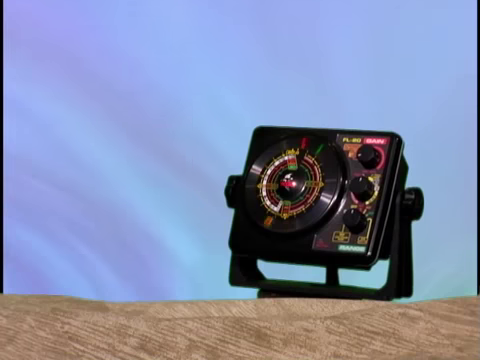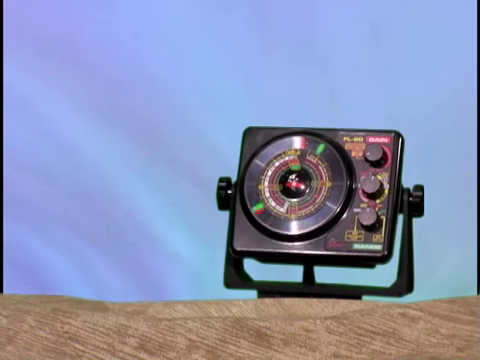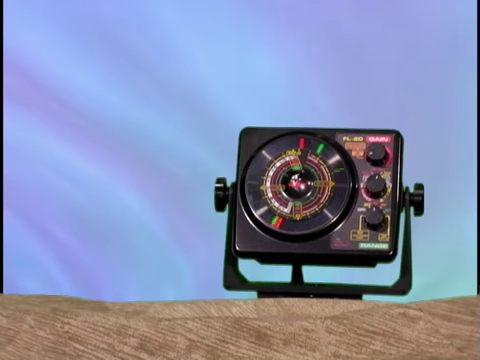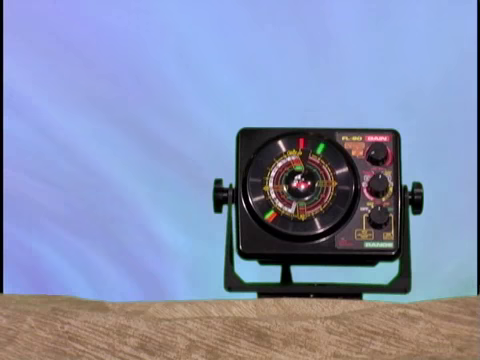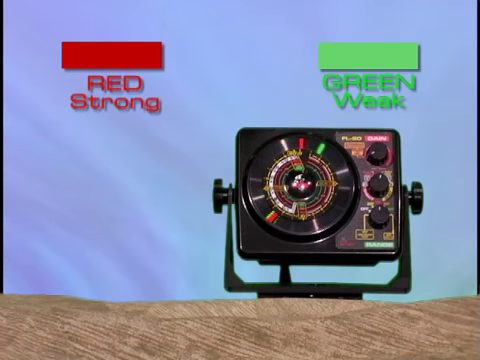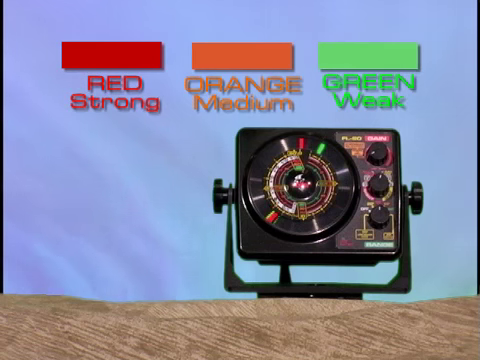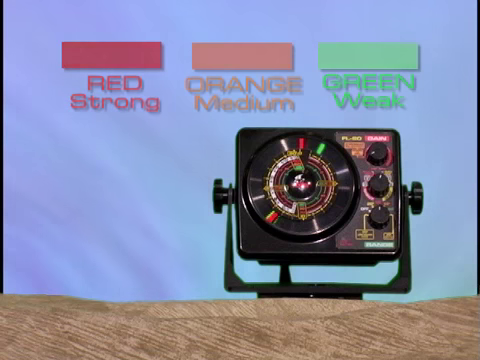All Vexilar flashers utilize a 3-color display system. The colors are designed to give you more information about the strength of the signals being displayed. Red represents the strongest of the return signals. Green represents the weakest of the return signals. And orange represents medium strength signals. Using this information, you can get a better understanding of the conditions below you.